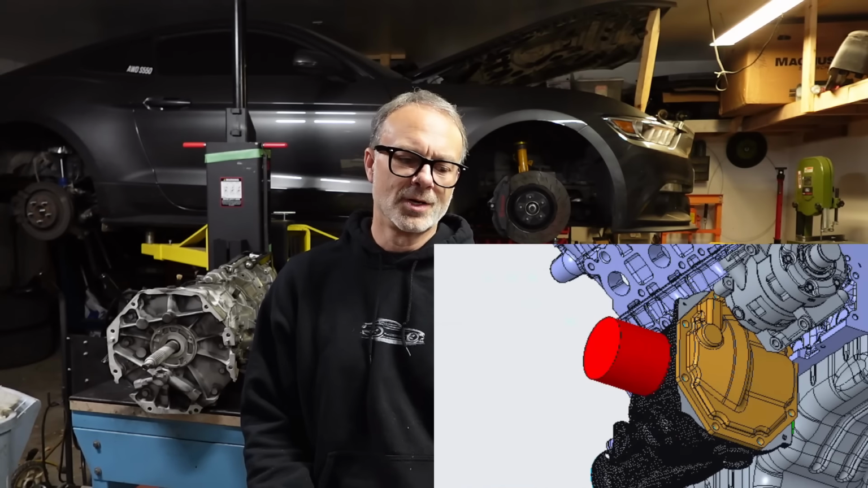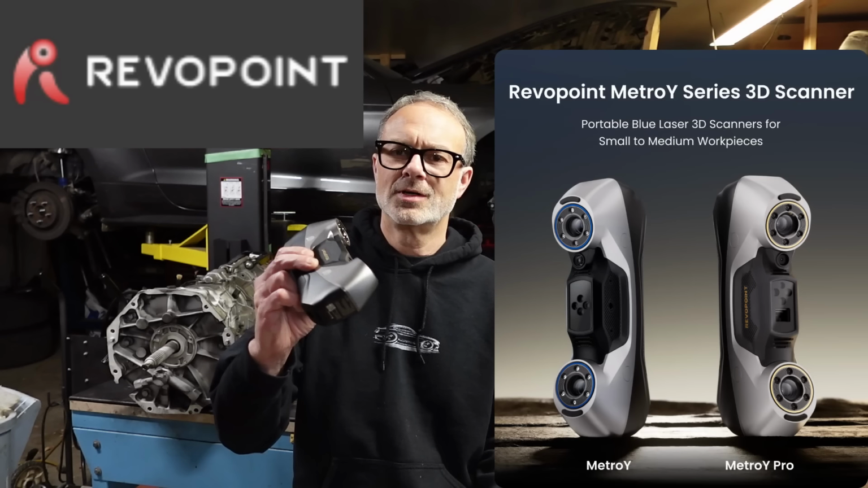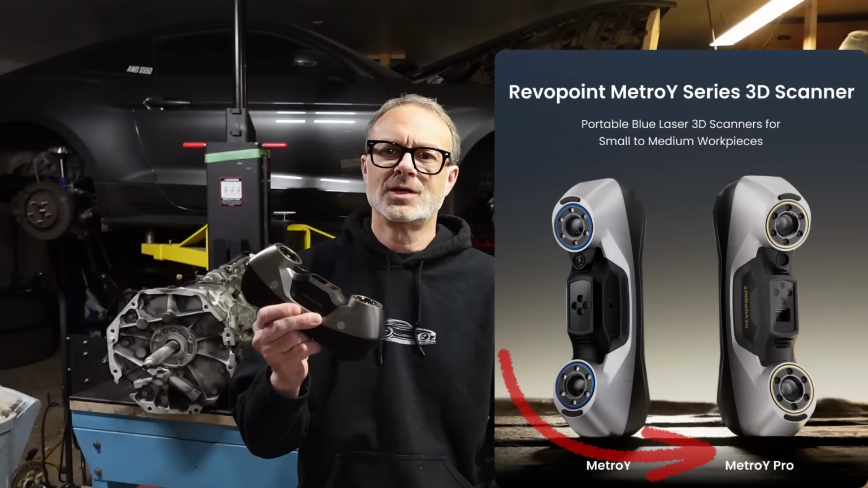If you've been following my build as part of my all-wheel drive project, you know that I do have a few parts scanned that I put in CAD. Well, to be honest, I did that at work at my day gig as a mechanical engineer, but I really can't abuse that. So I've been wanting to get a 3D scanner for the home shop, and I'm happy to say that Revopoint reached out to me and offered to give me their latest scanner for a review. And of course, I jumped at the chance. I've been literally wanting one of these things for years.